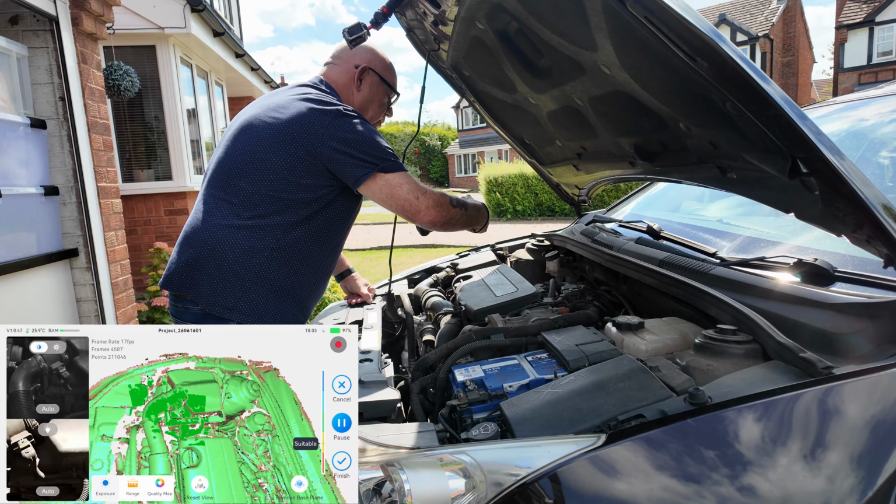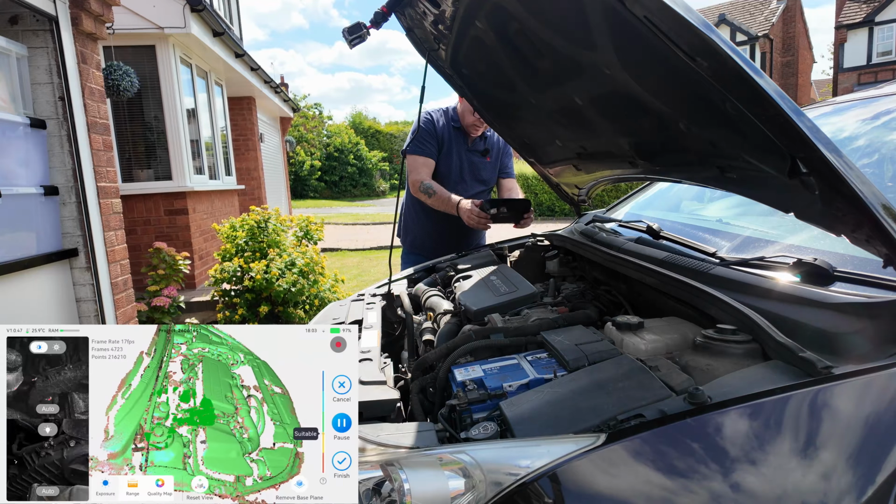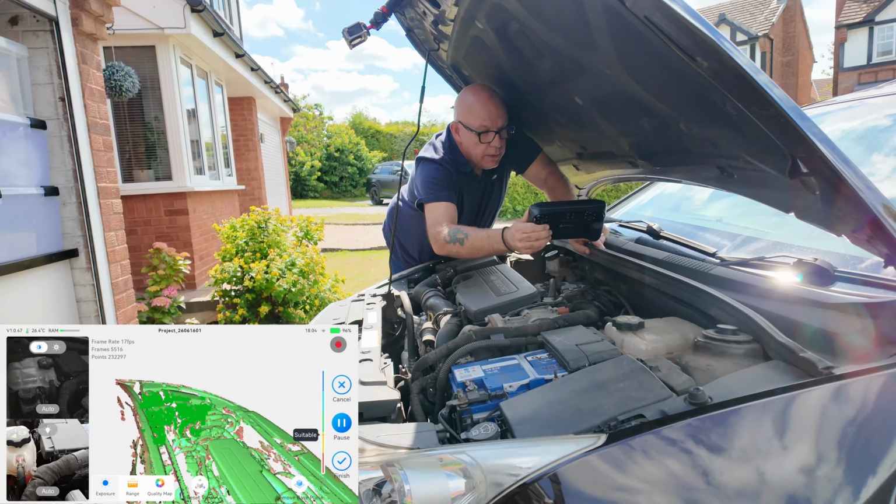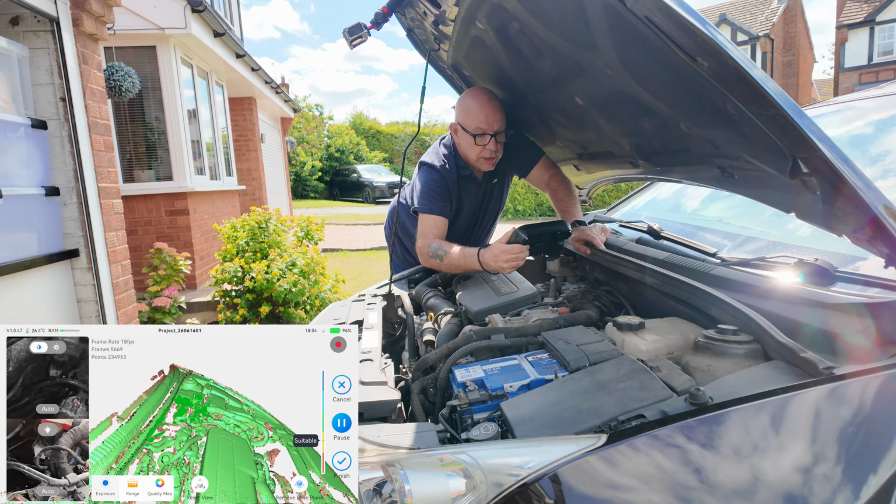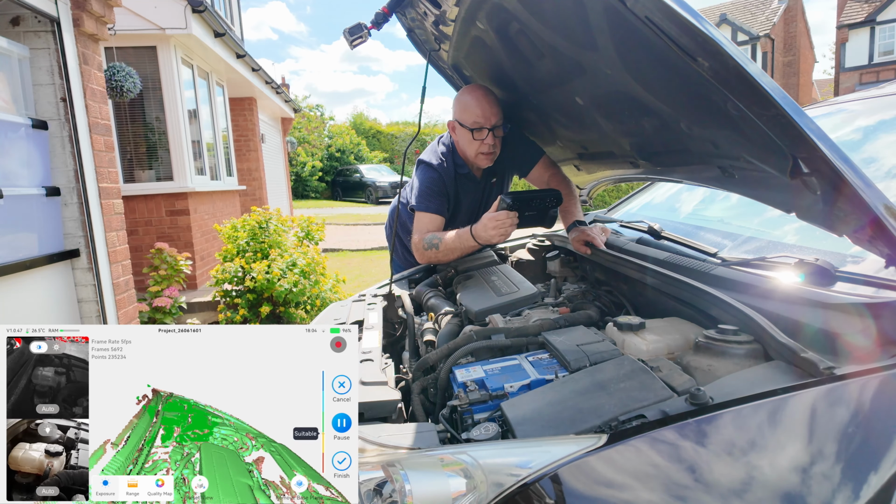Trying to get at different angles now with this, and see if I can build up the side of this rocker cover now. See if I can get the back of this rocker cover. Okay, so coming in at this angle now, I'm getting things, coolant chamber for instance, I'm getting the side of that, aren't I? Lost a little bit of tracking. There we go, got it back.